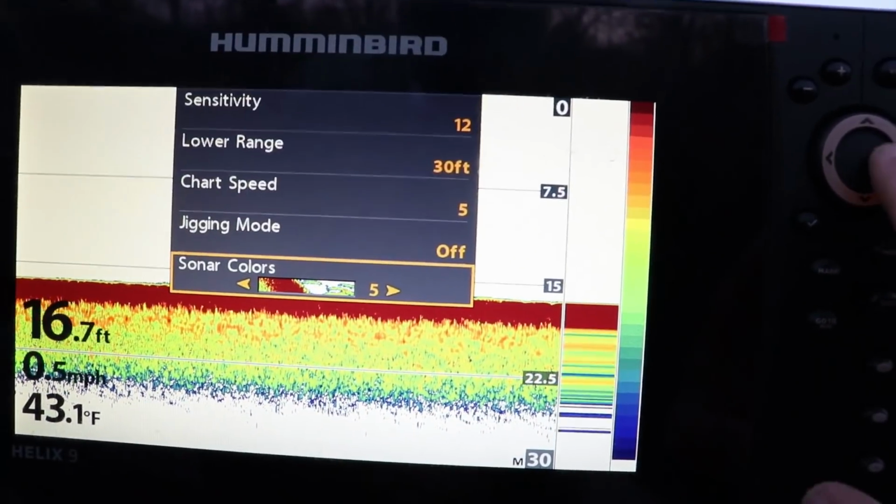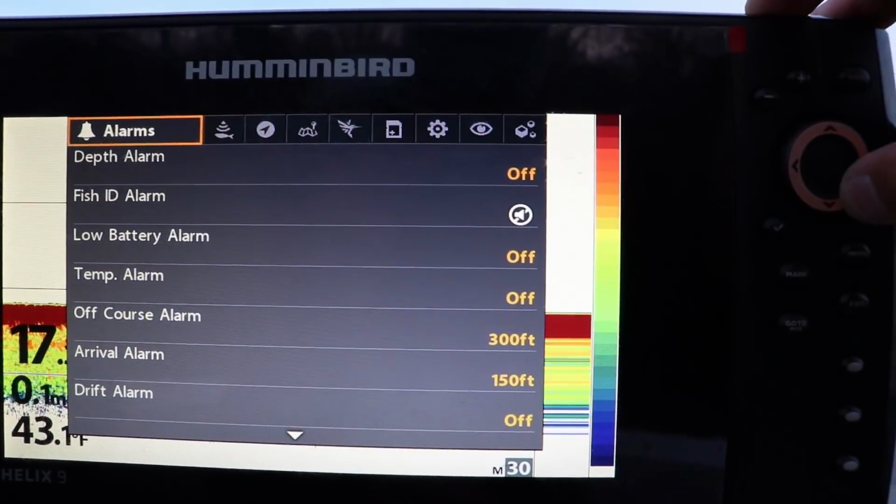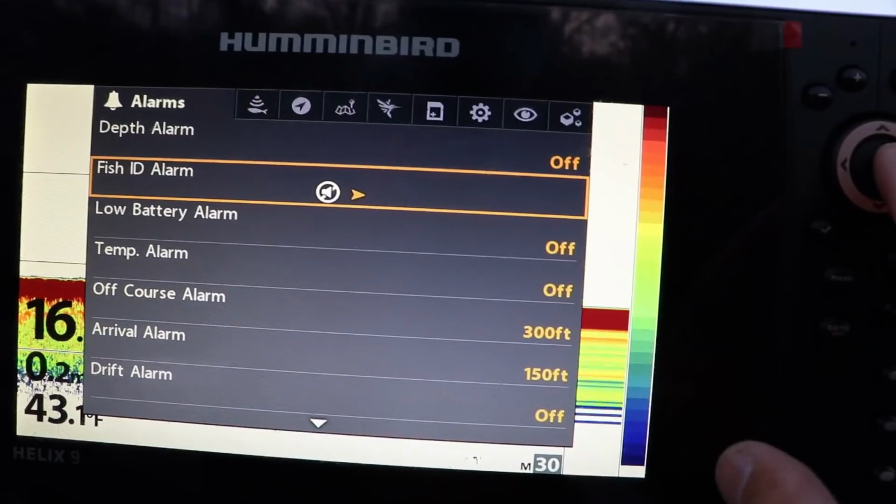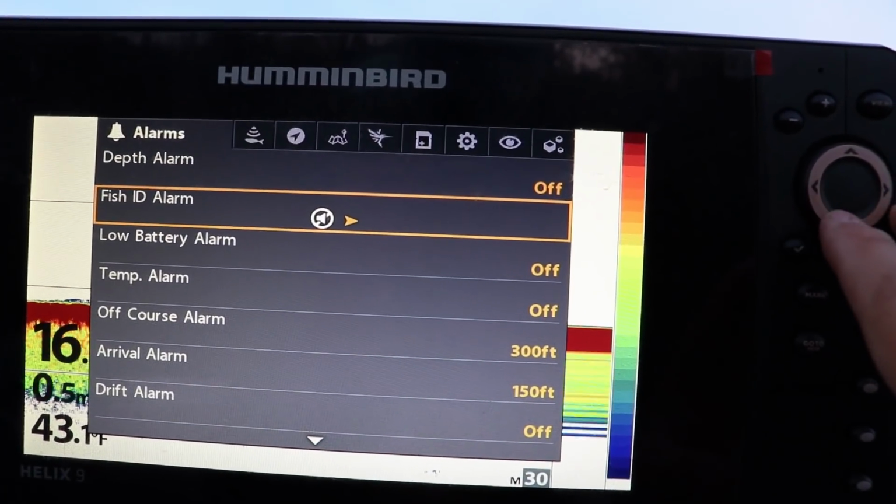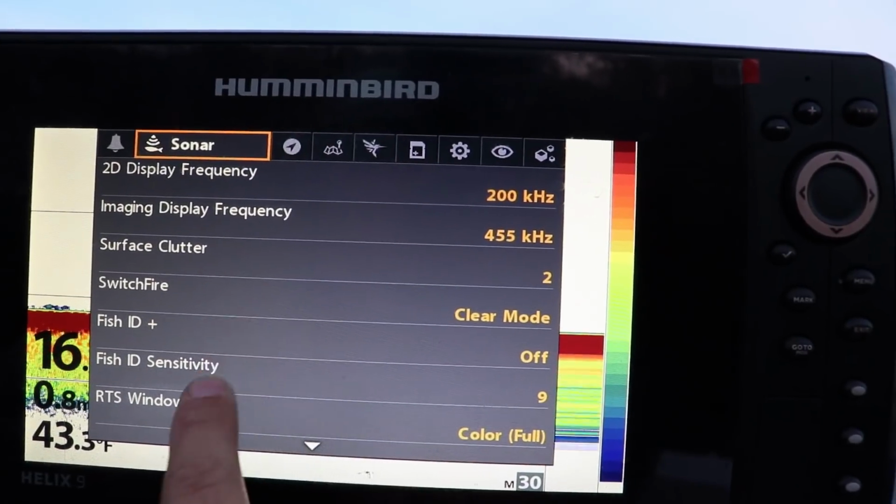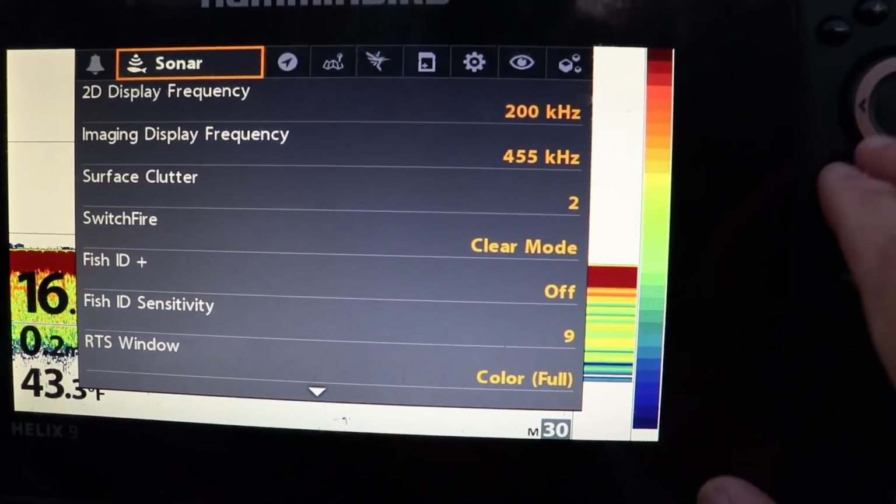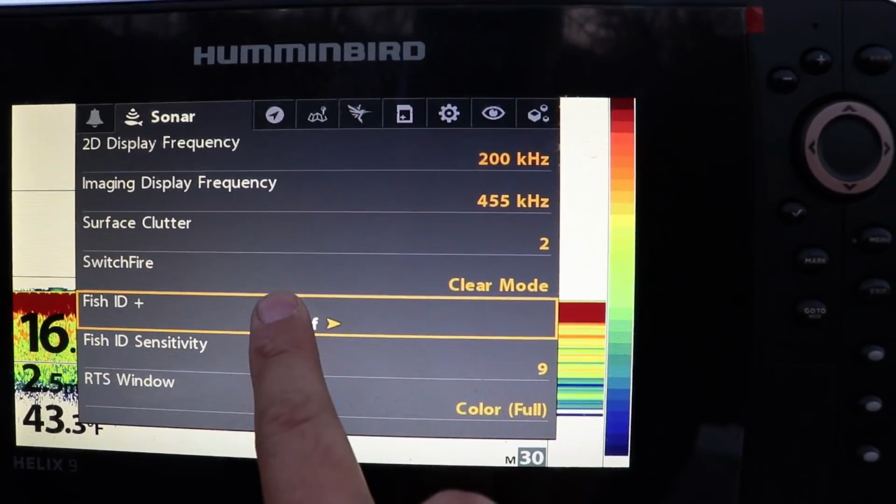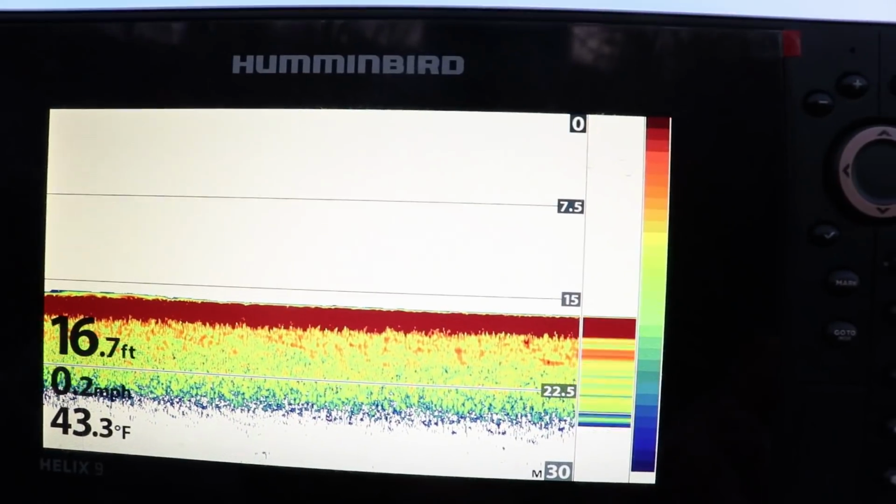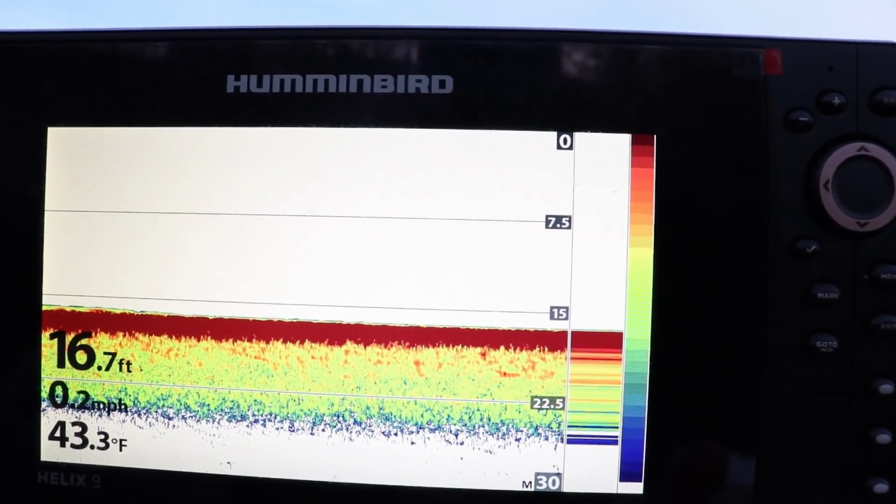So that pretty much wraps up what I wanted to cover. Oh, quick thing. I did a video on this. Do not turn on your fish ID. I think it's in your sonar options. Turn this off. Do not turn that on. What it does is it forces your unit to assume certain things. It makes a lot of assumptions.